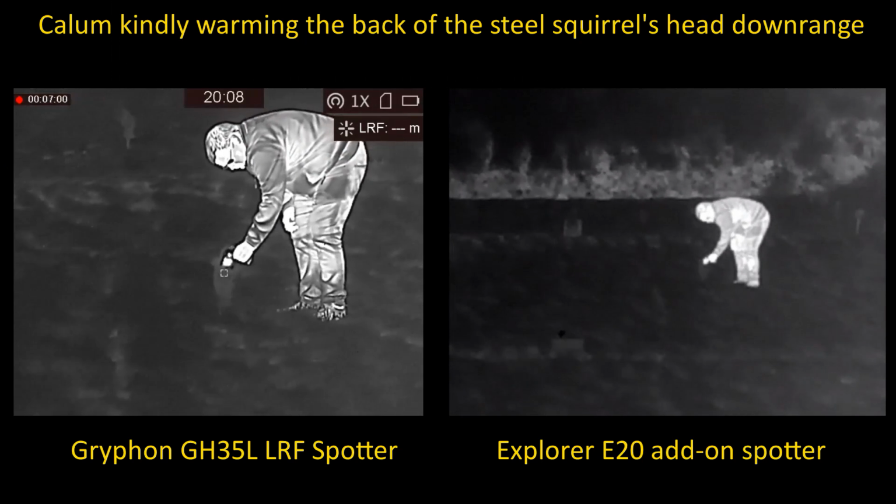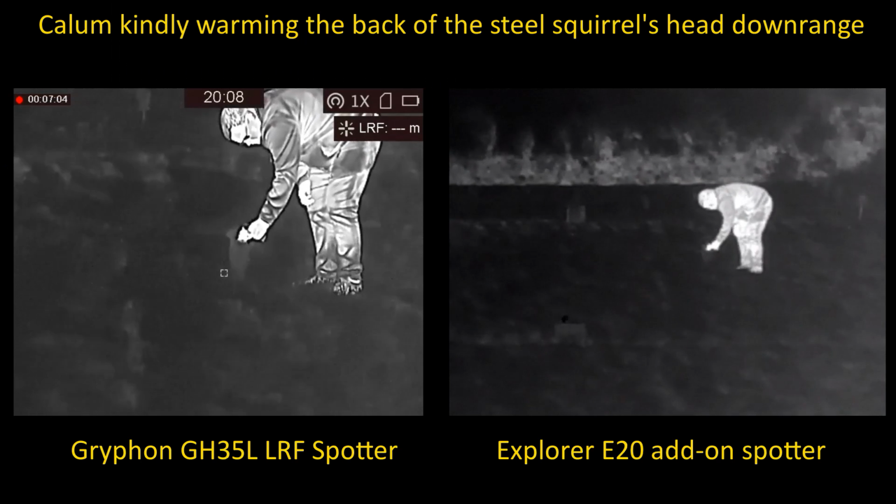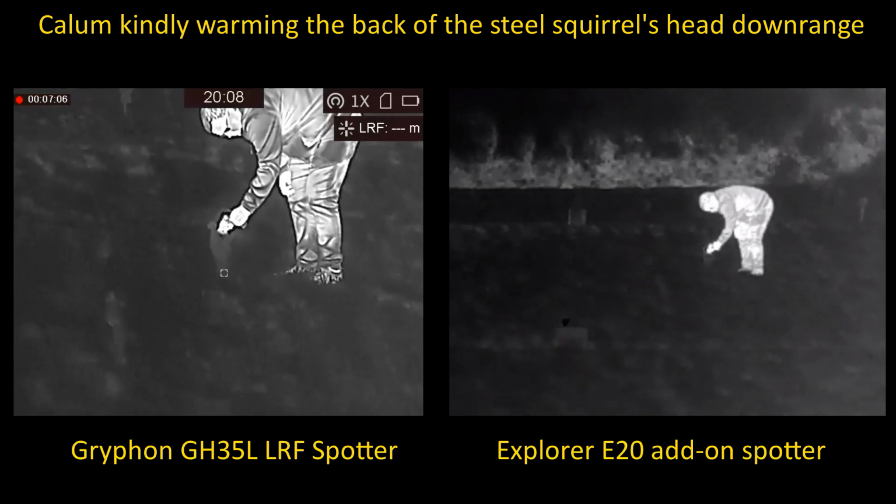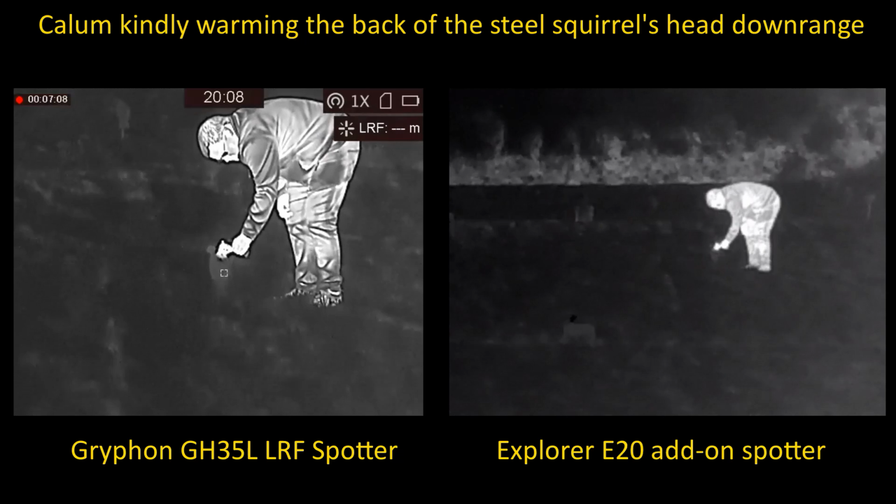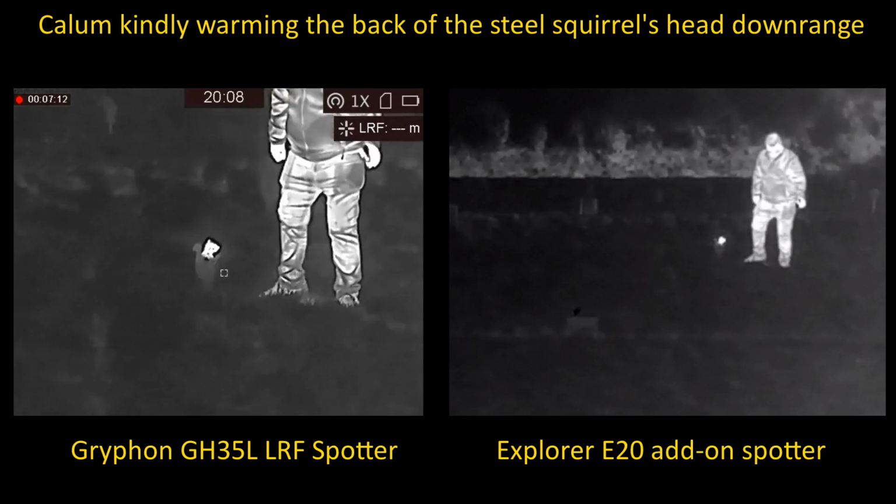Comparing directly the Gryphon spotter and the Explorer smartphone add-on, and here's Calum, kindly 20 odd meters downrange, warming up the head of the squirrel target with the blowtorch.